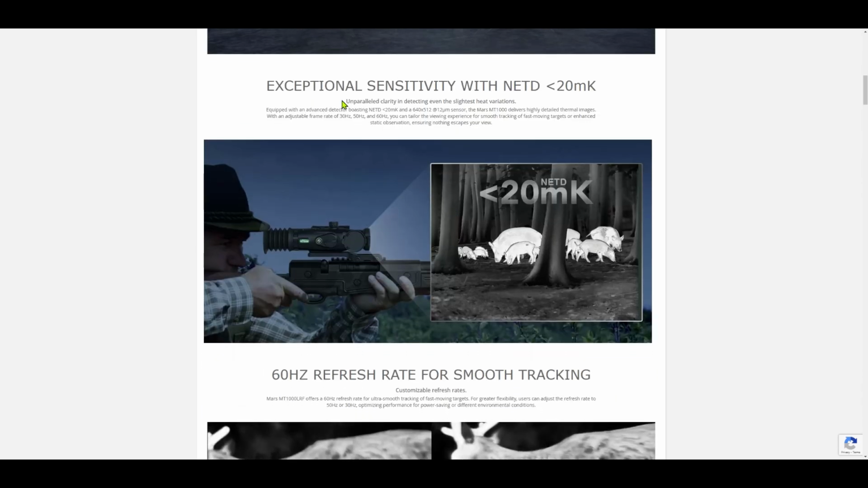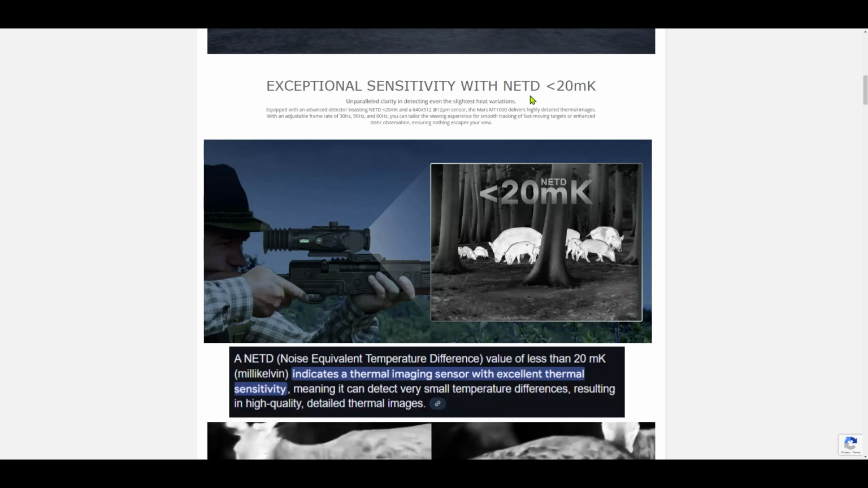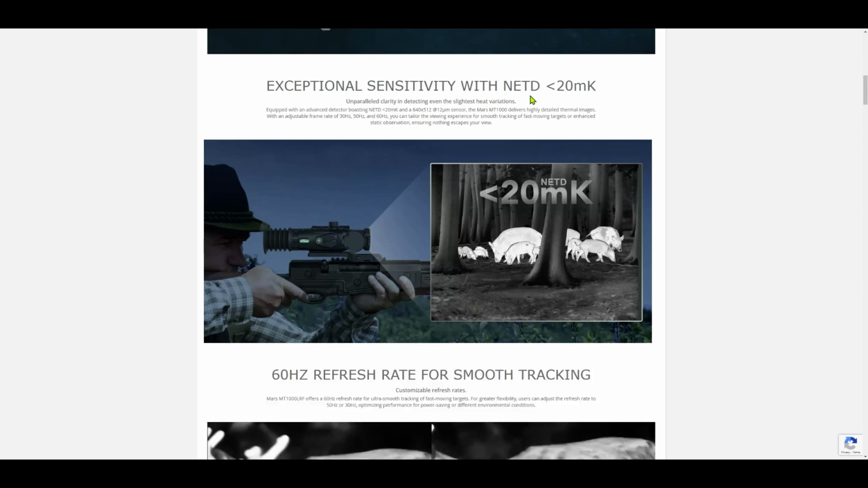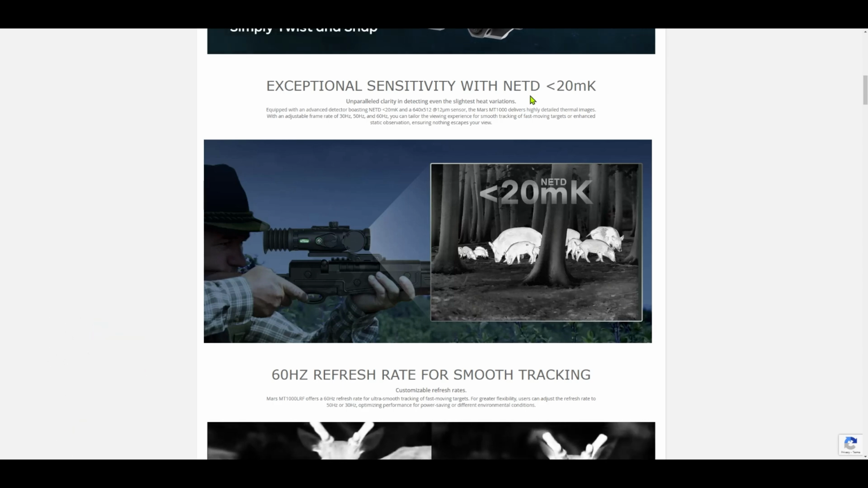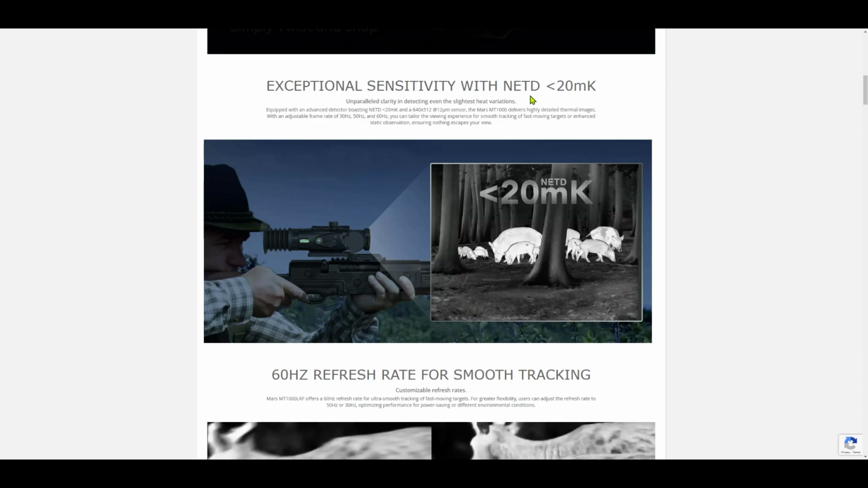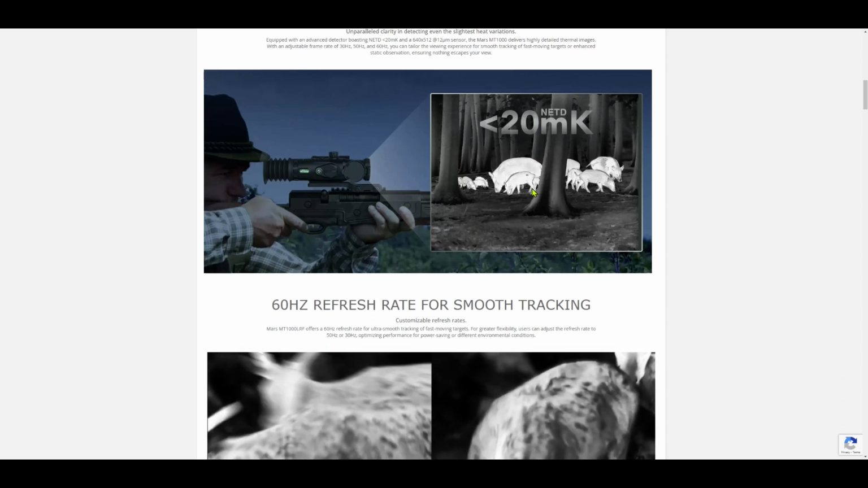It's got exceptional sensitivity with NetD. NetD is noise equivalent temperature difference, i.e. it detects small temperature differences. And me, as a mouse hunter in the backyard, I can attest that this thing will pick up a mouse at like 100 yards if it just pops its head out of a little log. And you can see it right away. It's very accurate. Quality's really good.